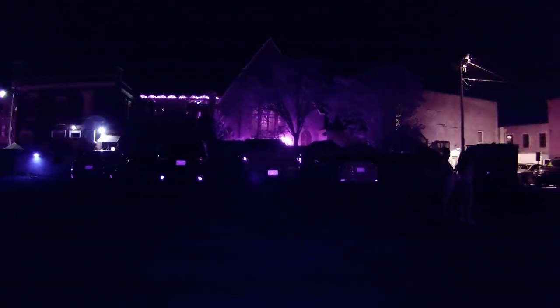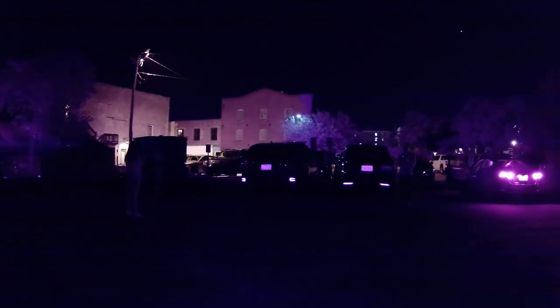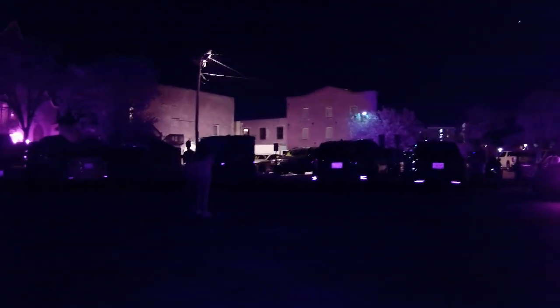What happened to the mansion that was here? Eliza, do you know what happened to the mansion that was here that you used to live in? Mansion that used to be here. Do you know what happened to that?